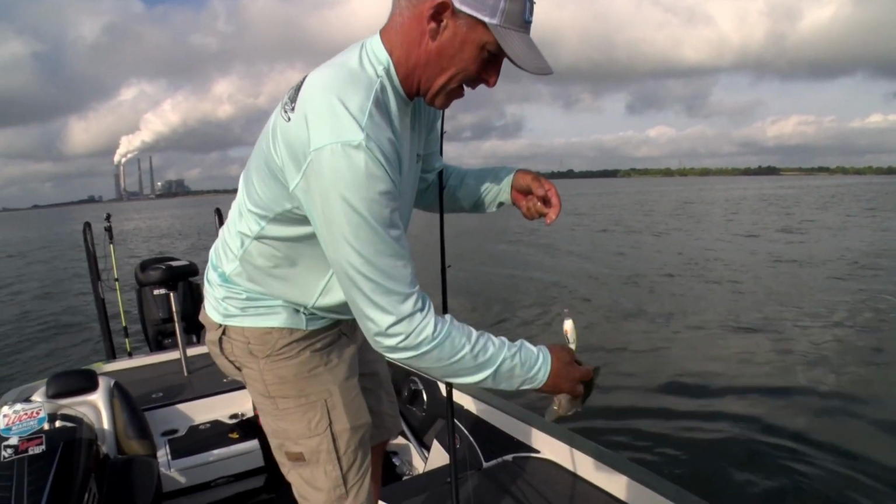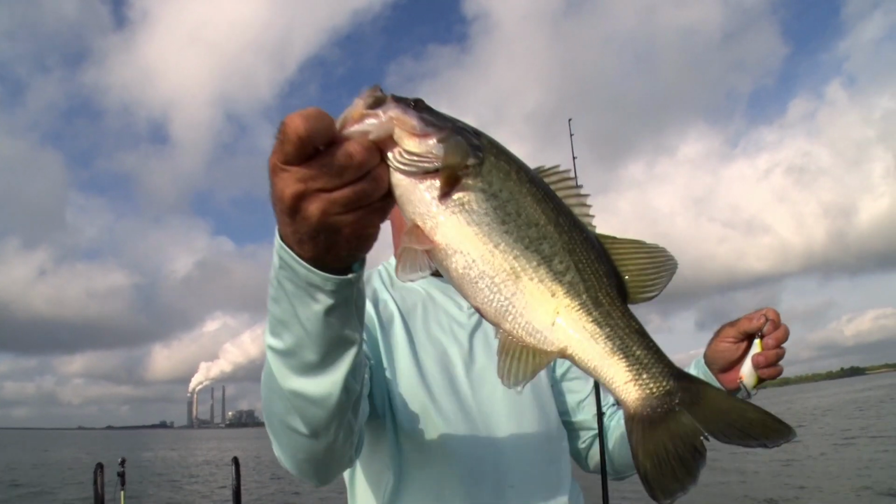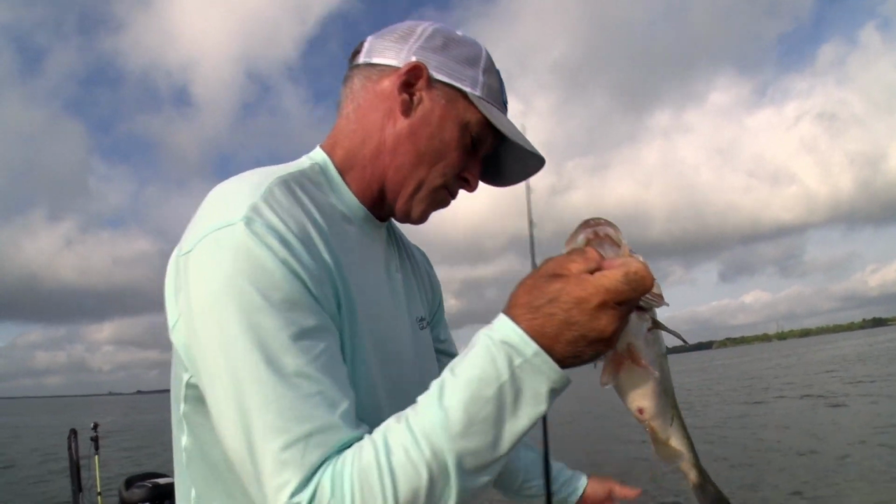Now, one of the hooks was in his mouth, one of them was in his side. That's the one in his side, that's the one that caught him. When they're biting like this, you get out there quick.